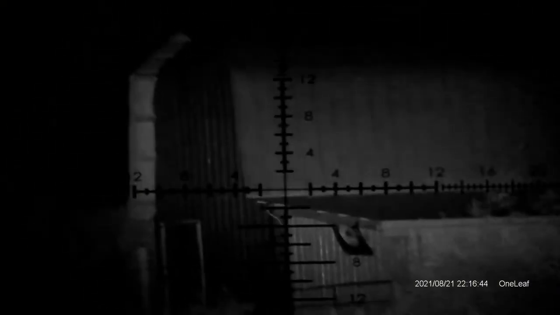Alright guys, here we are back outside at night, pointing back to this smaller shed over here that we shined in the daylight. I don't know if it's going to show up in the screen or not, but right here is IR setting number 1. I'm just going to kind of scroll through and show how much better it gets with each click. Once again, this is just the factory IR that comes with the clip-on night vision.